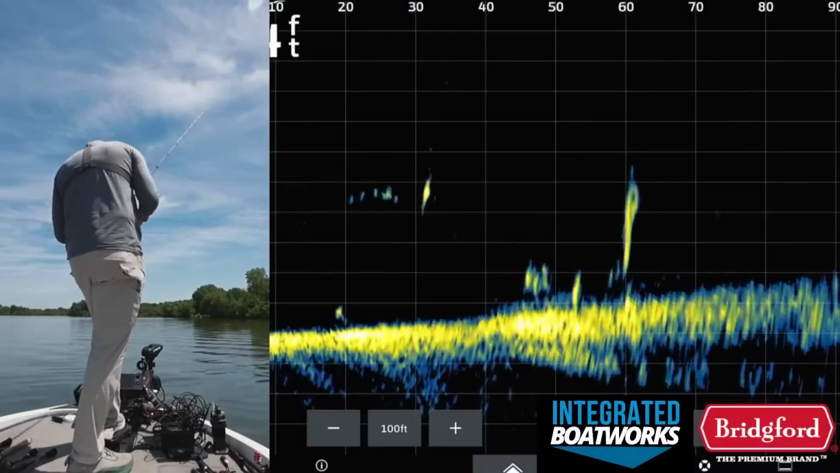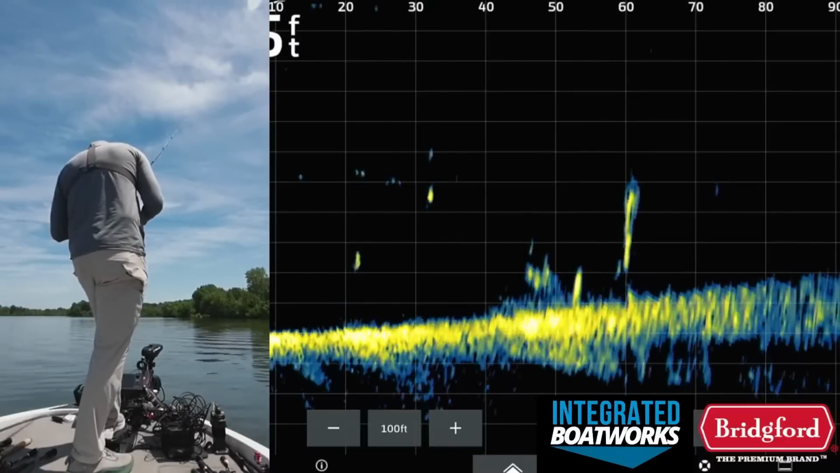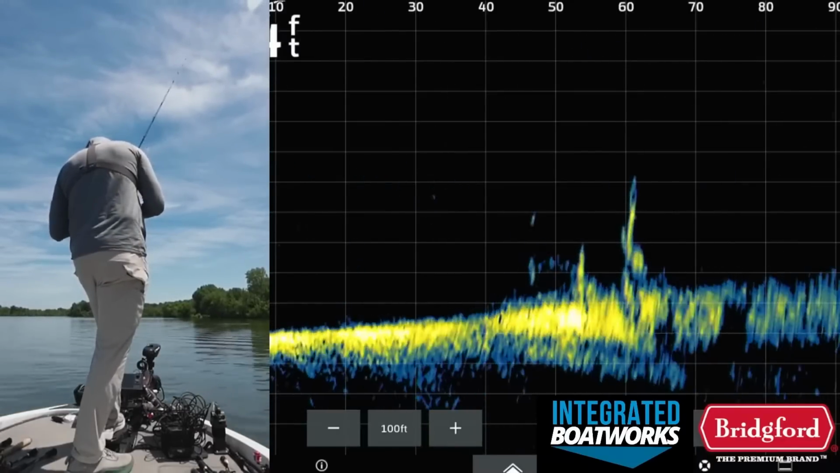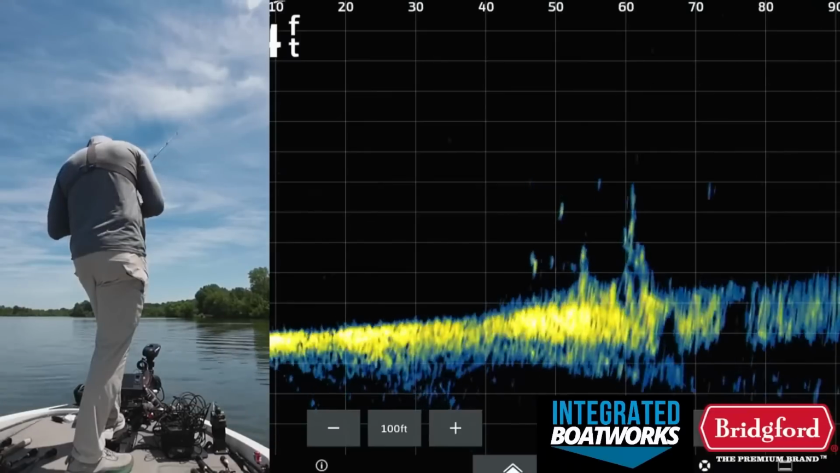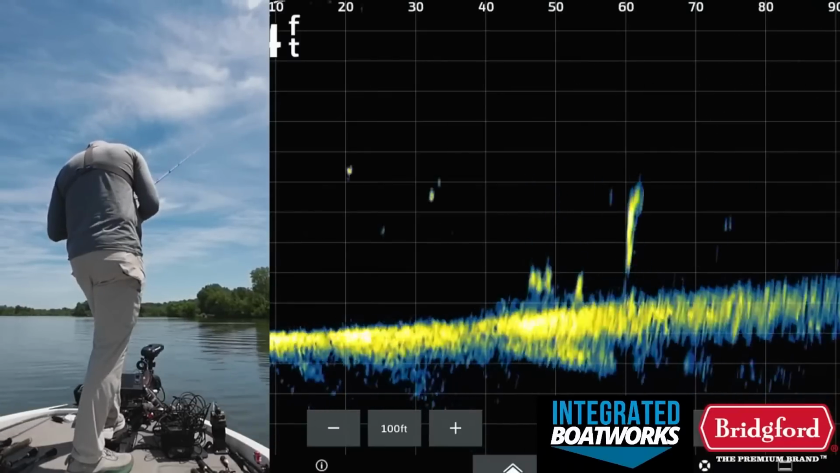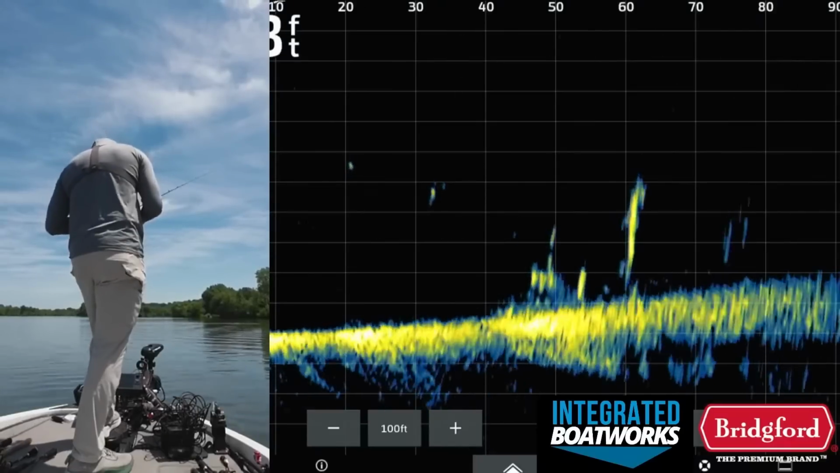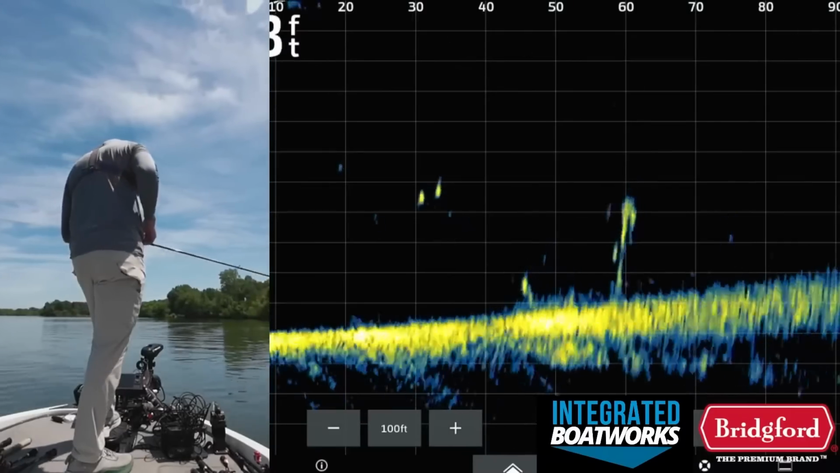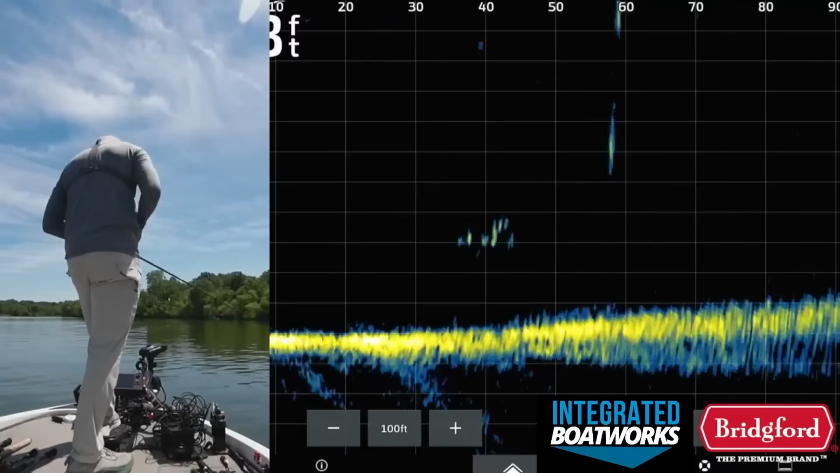But for right now, I have a feeling if there's a big one down there, they're just going to want a nice big meal, as hot as it is outside. I don't think I'm going to need to work them that hard with like a shaky head or something to get bit. Okay, so I worked that jig through that brush pile twice. Didn't get a bite, so we're moving on.